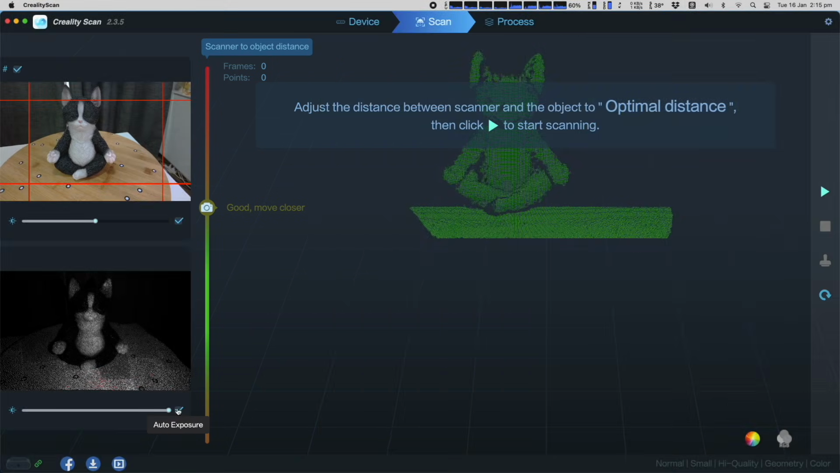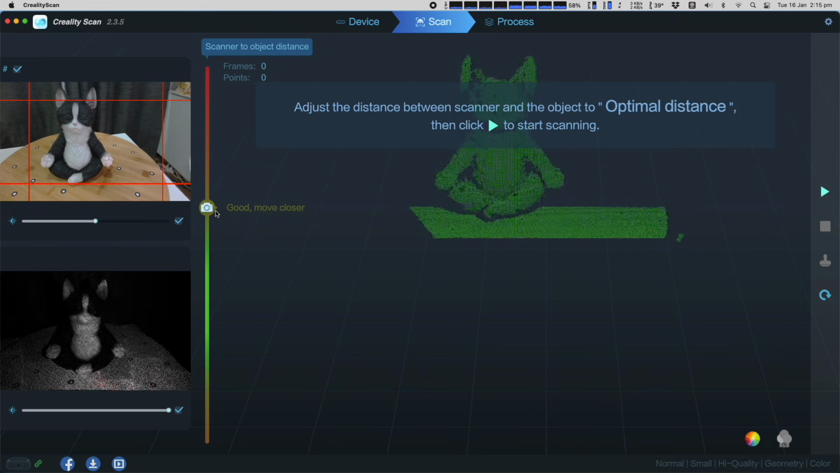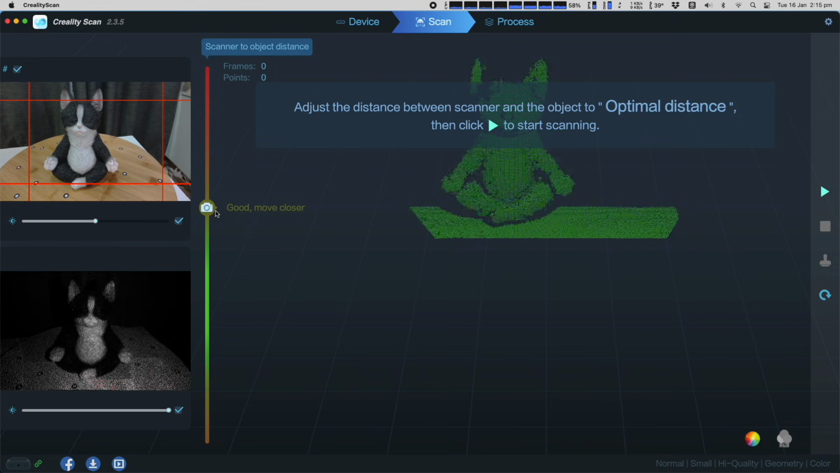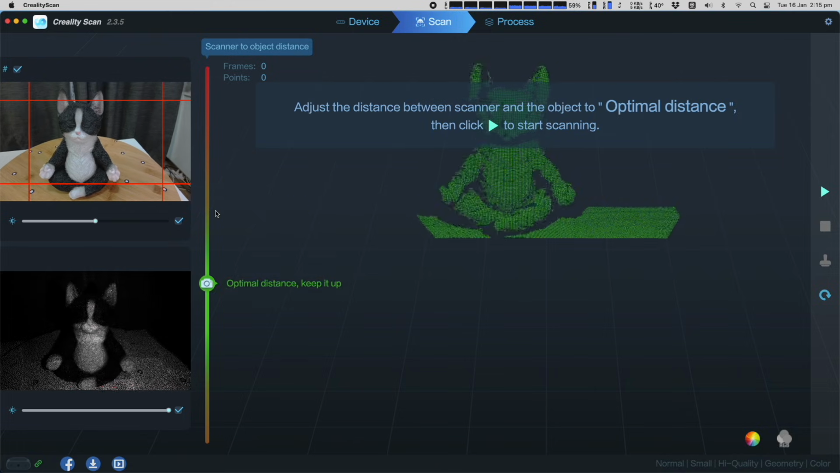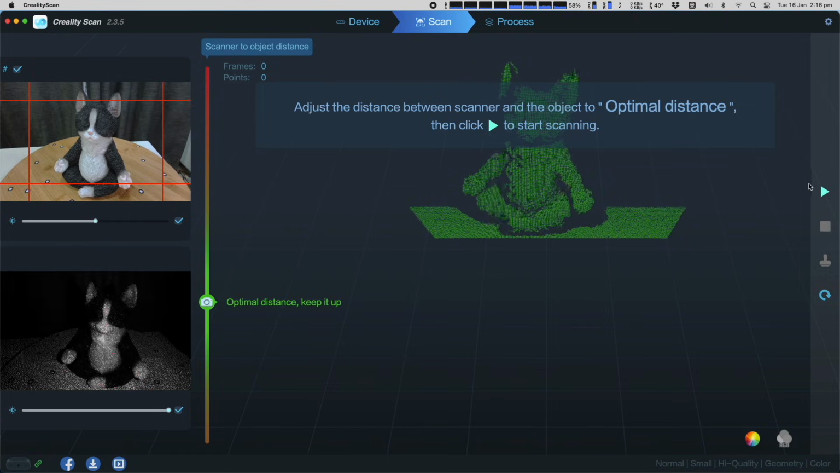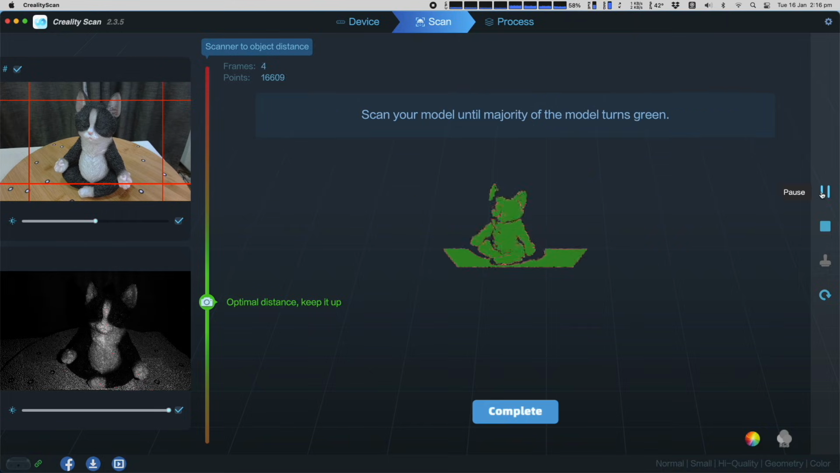It's very tempting to want to hold the scanner closer to the subject to try and get a more detailed scan, but it doesn't work like that. If you're having trouble scanning, I recommend pulling the scanner further away so you can get more geometry in a single frame. You can see the point cloud in the main window. It displays in green when it finds geometry it can scan. When you're ready to start scanning, press the Start button.